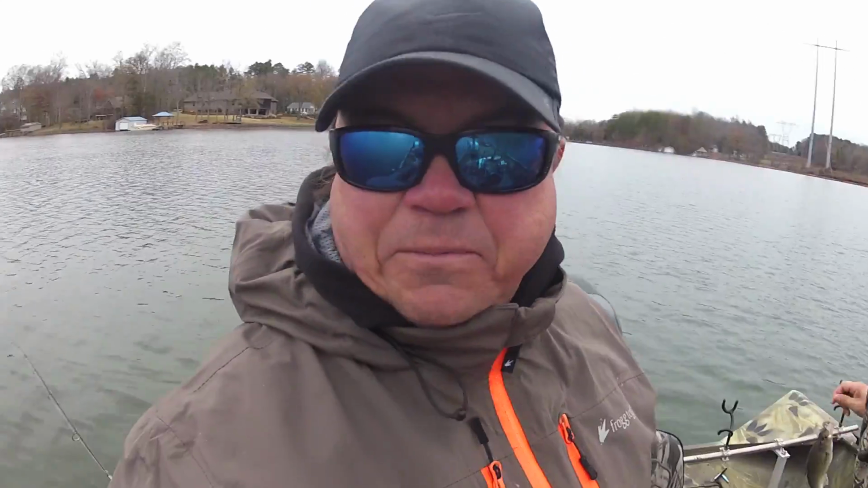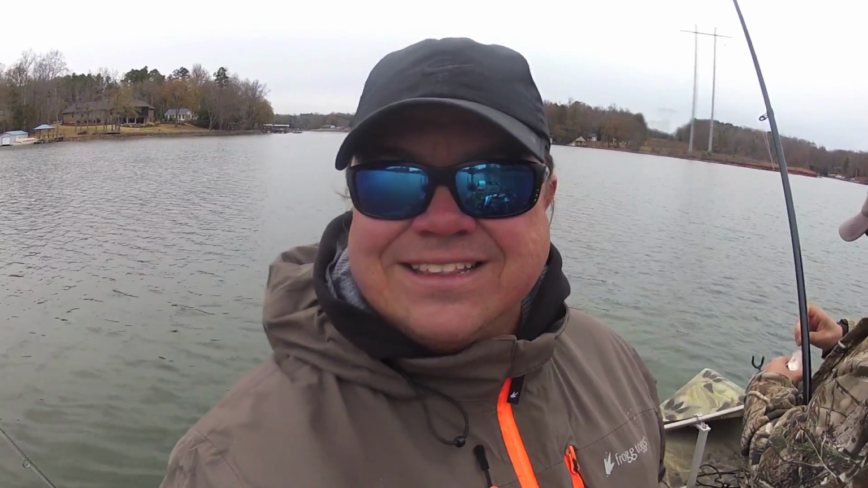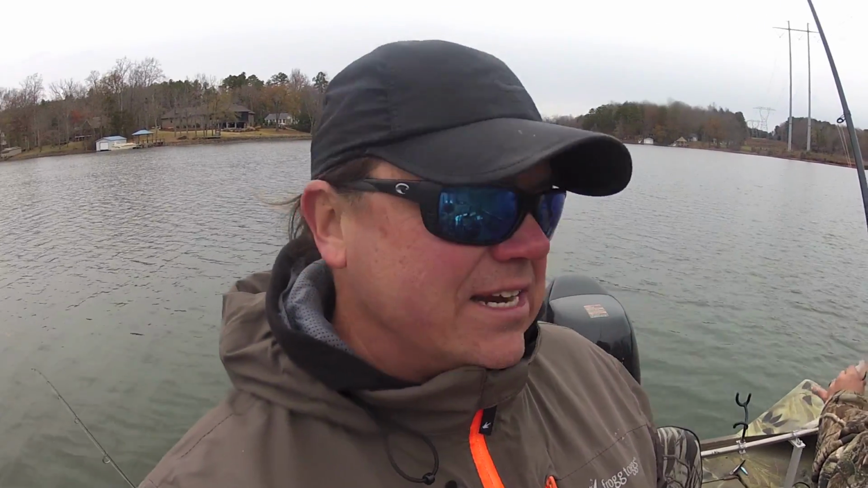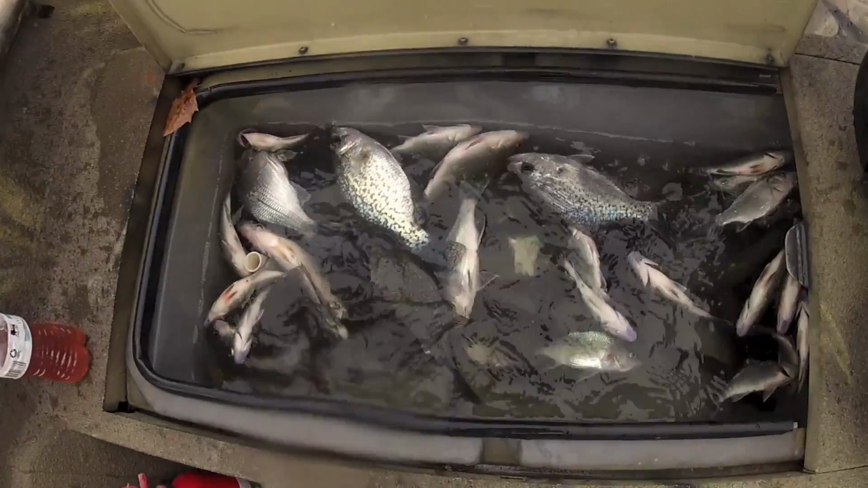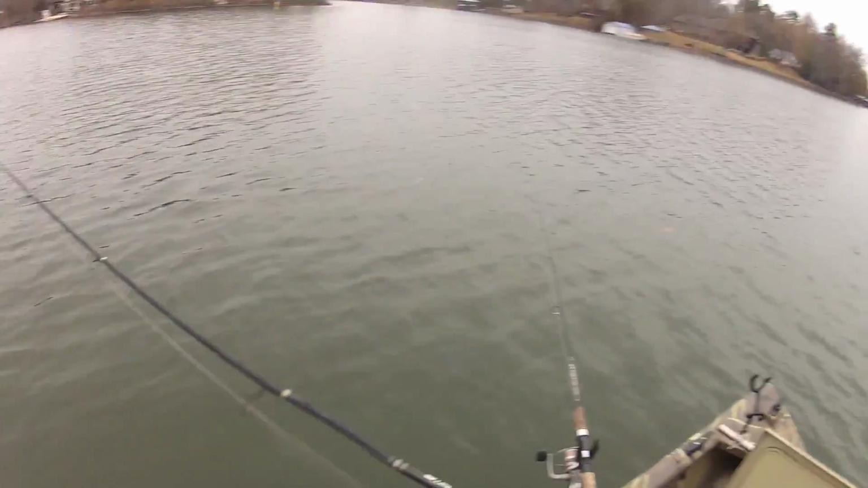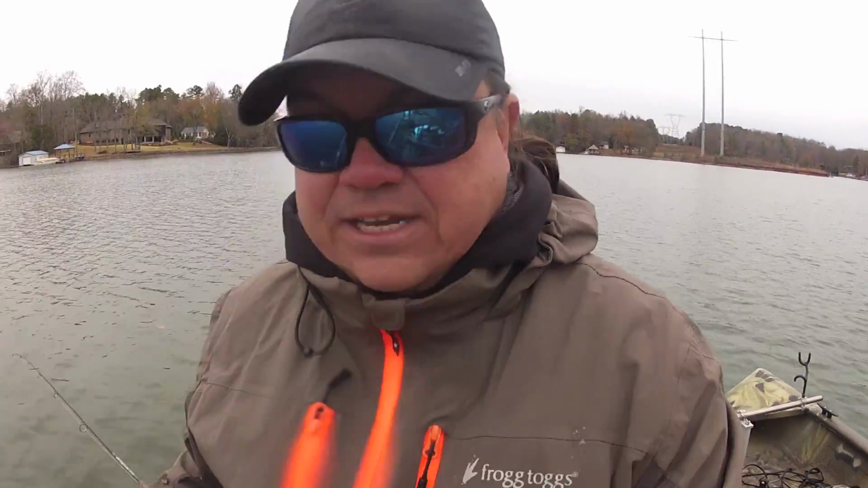For you guys from other parts of the country that are wondering, there is no limit on these fish. They're actually considered an invasive species. So yeah, there's no limit, and they like you to kill all you can. And I'm talking about the perch, not the crappie. There is a crappie limit, and we're well within it. And did I get bit? Yeah, pretty good day of fishing.